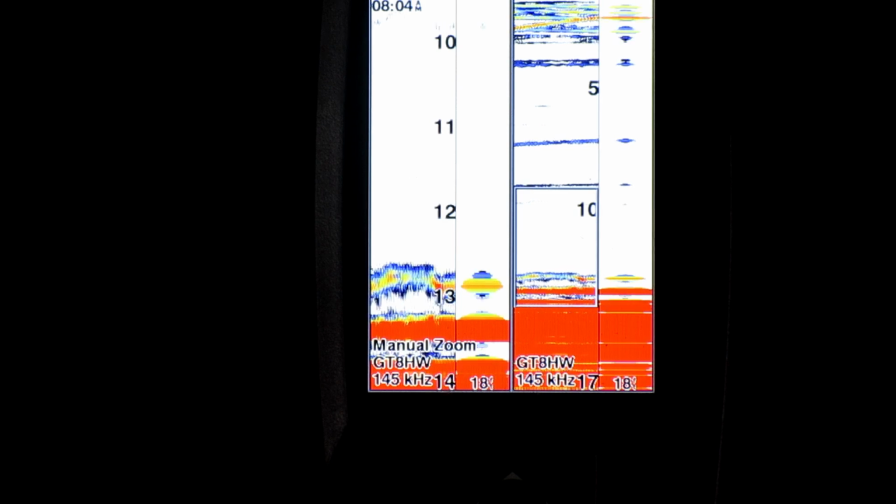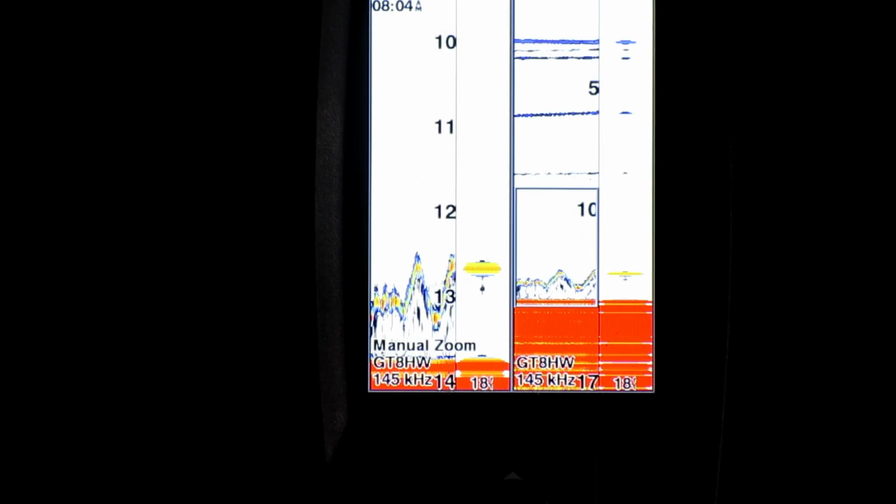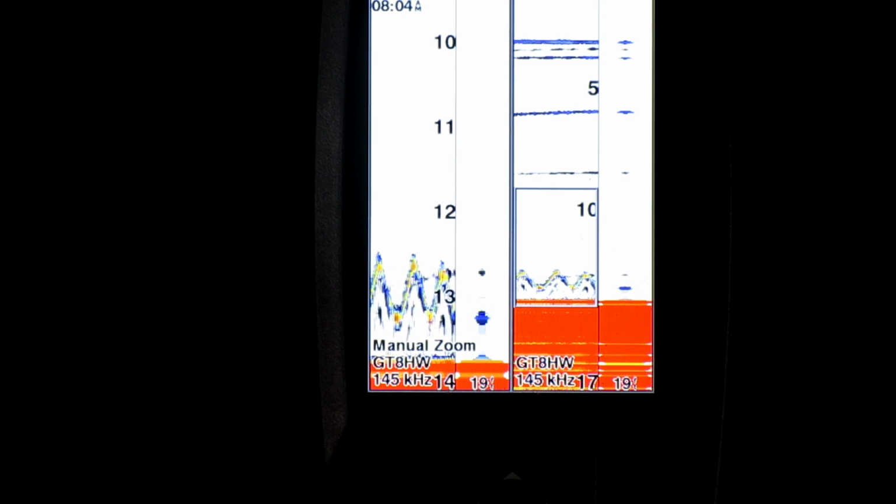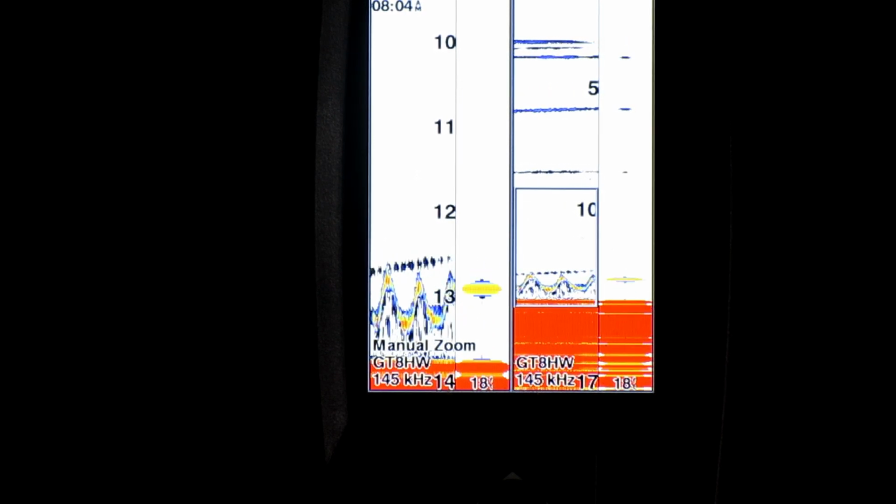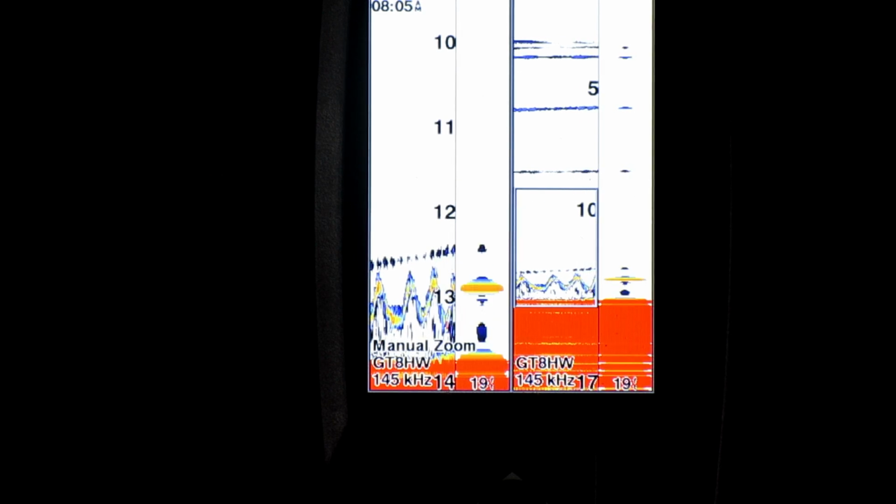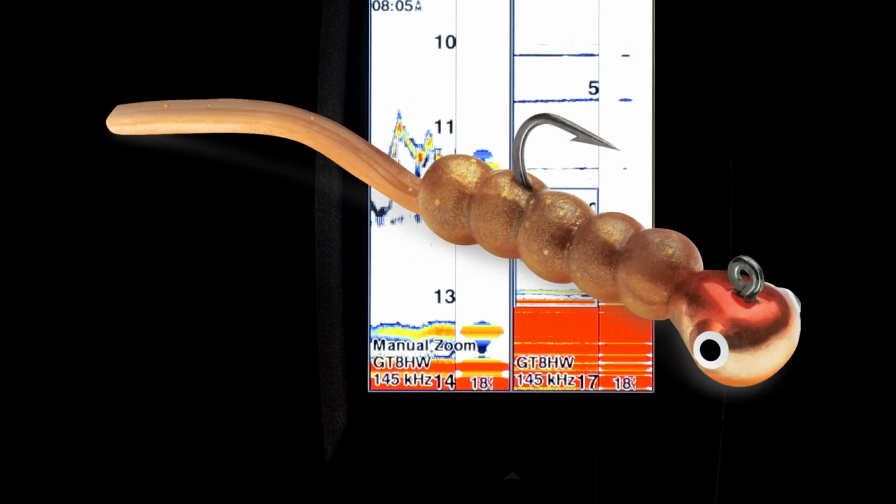So again, you can see when you use the split screen and the zoom, you can really get detailed as far as where you want to position your lure in relation to the fish. Again, this is just a tiny little flashy spoon. It's maybe 1 inch, 1.25 inches long, with about a 1/2 inch little waxworm on the treble hook. So that kind of gives you an idea what it looks like on the screen. Alright, I'm going to pull that one up, and next I'm going to hook on a little tungsten jig head with a little soft plastic on it.